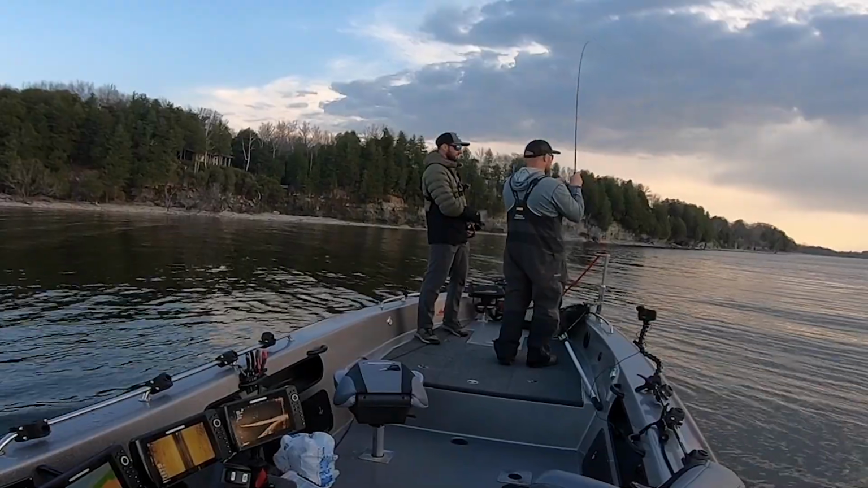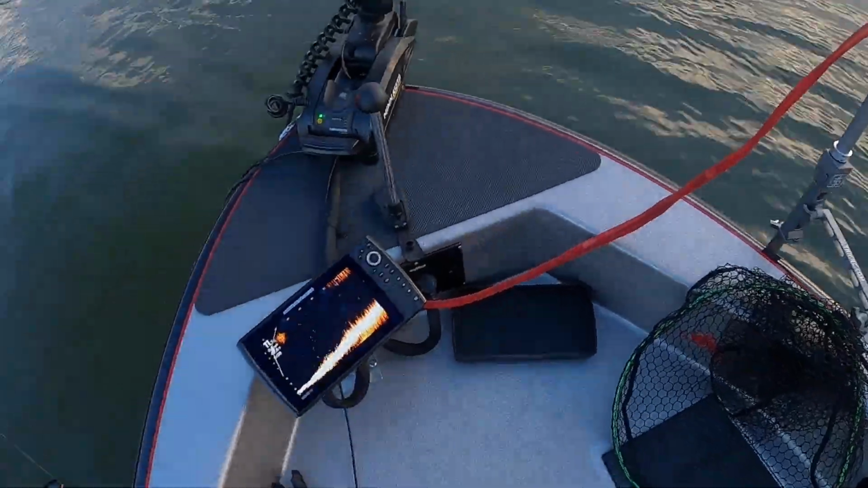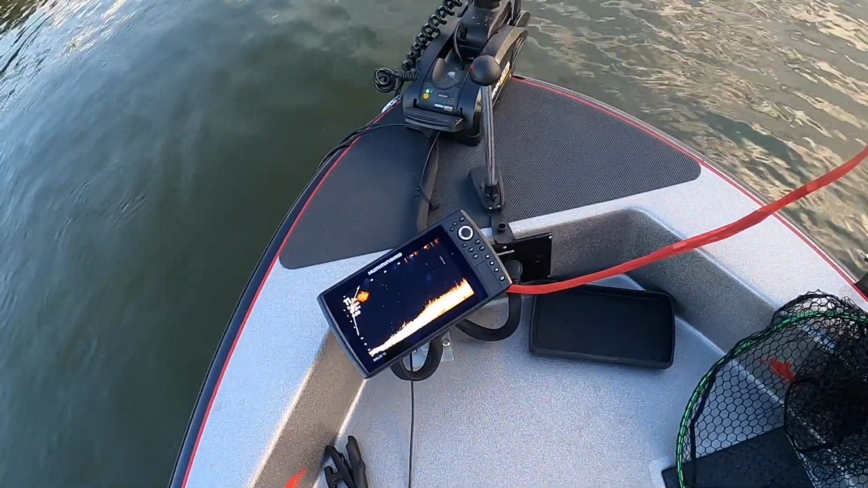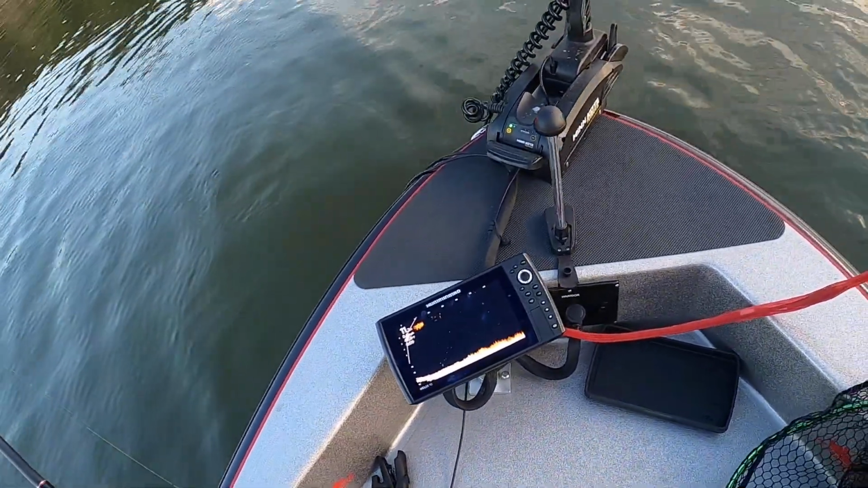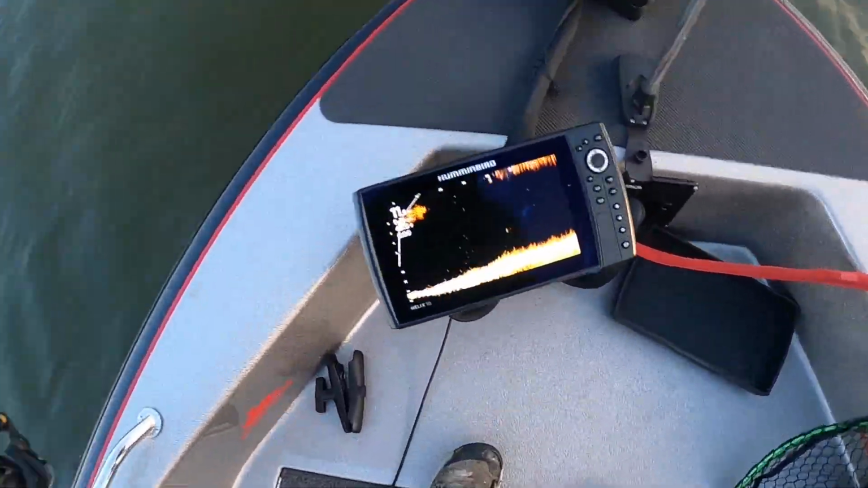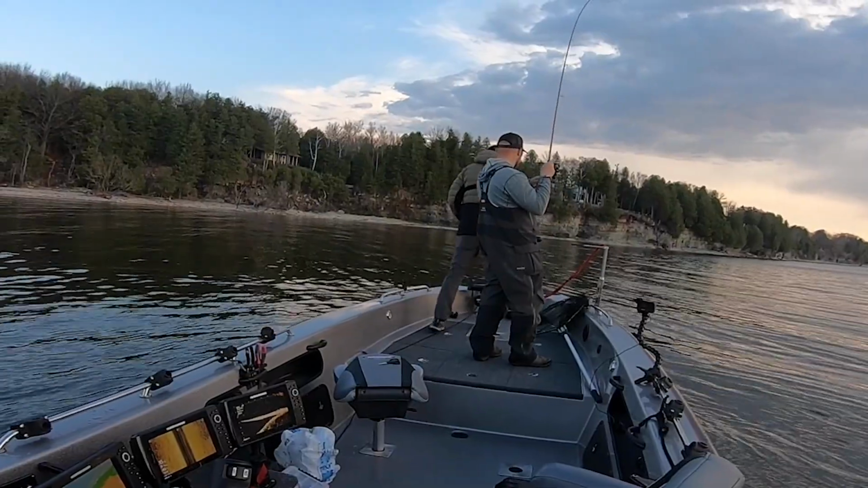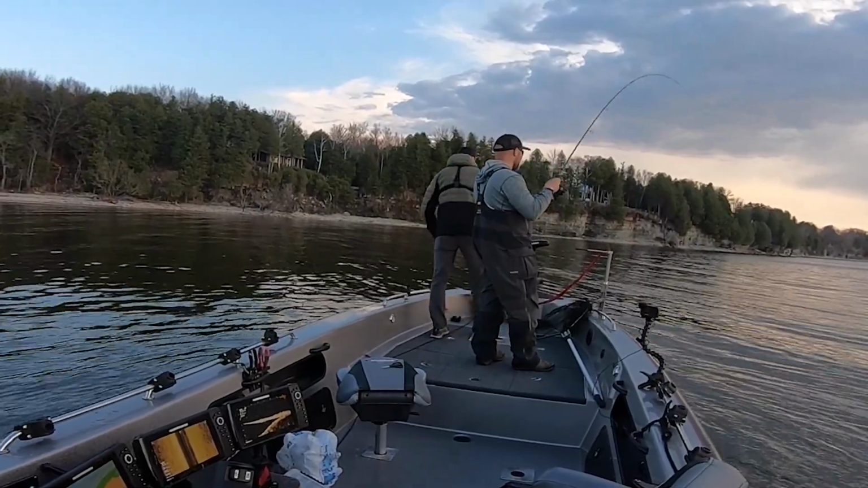What in the world? So we're sitting up here now looking at the Hummingbird Mega Live and just trying to kind of look for where fish are. Look at, there's one right there too. That's kind of what we're after right there. Actually, that's Ryan's fish he's fighting. You can see him right there. That is not another fish.